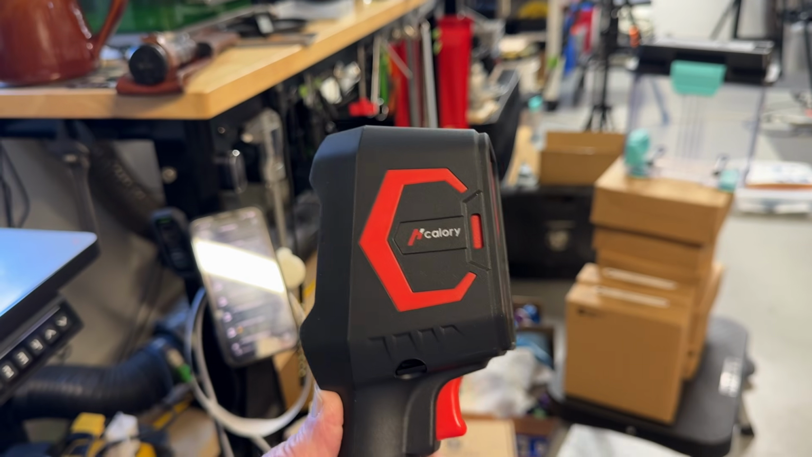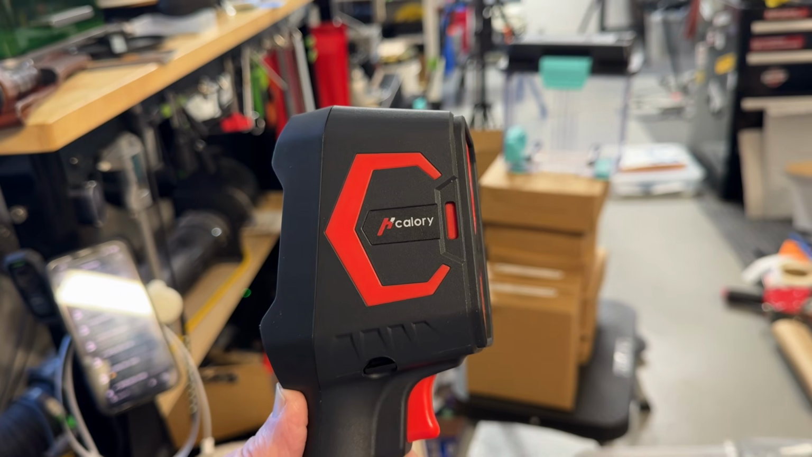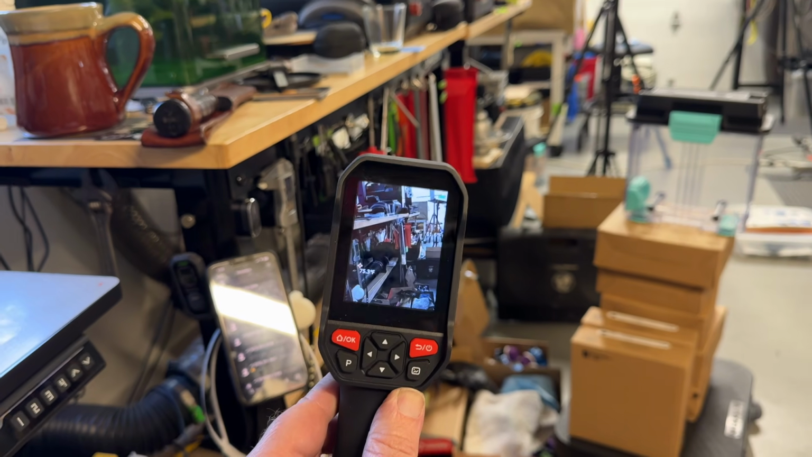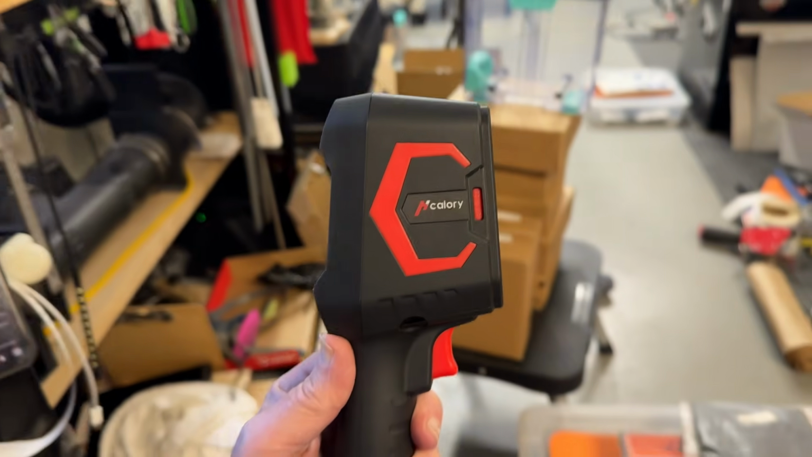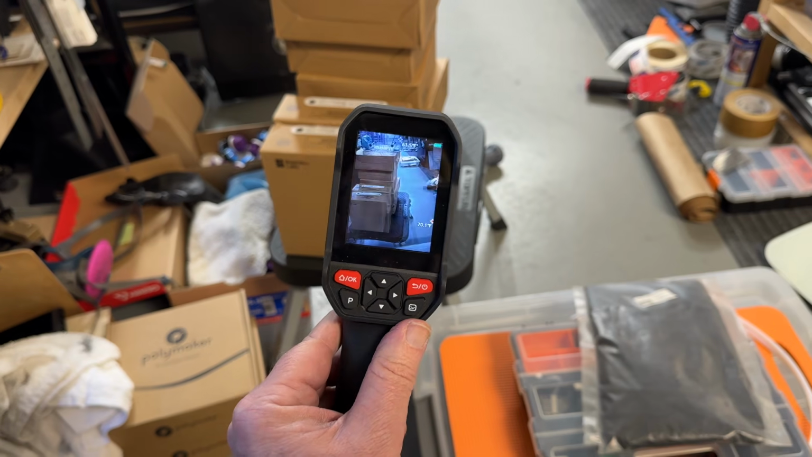I also remember, I think it was Michael from Engraving 911 showed once, especially for those of you with lasers and things like I have in here. He actually uses one of these to scan his lasers to keep an eye on the components, make sure things are running right, they're not overheating. And it's a really cool thing that you can do with these.